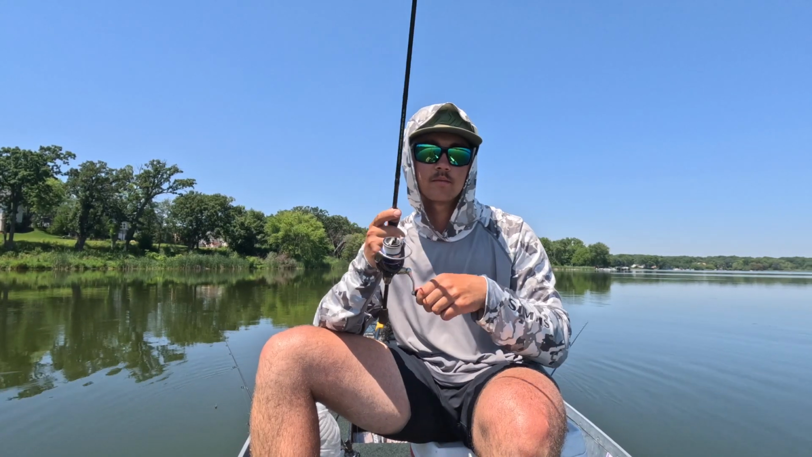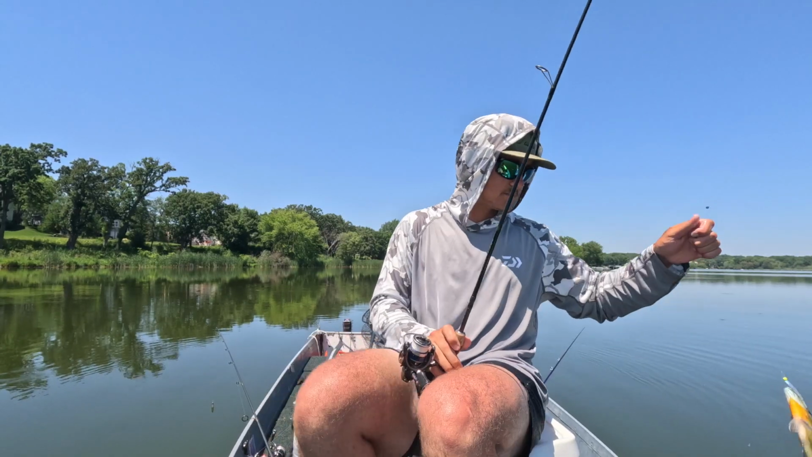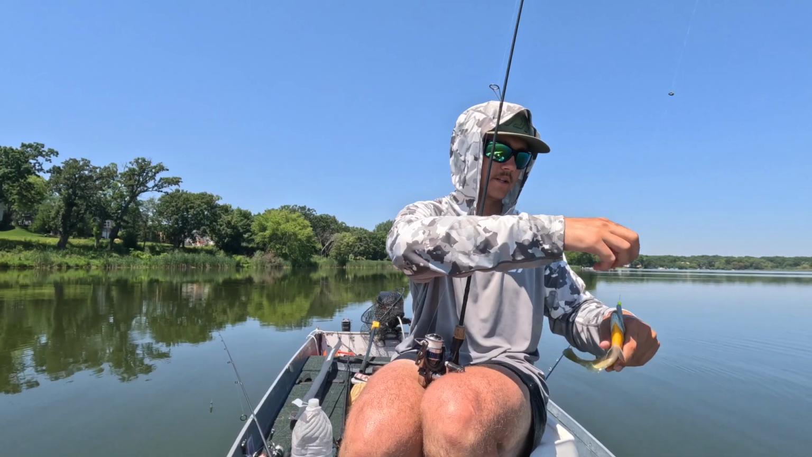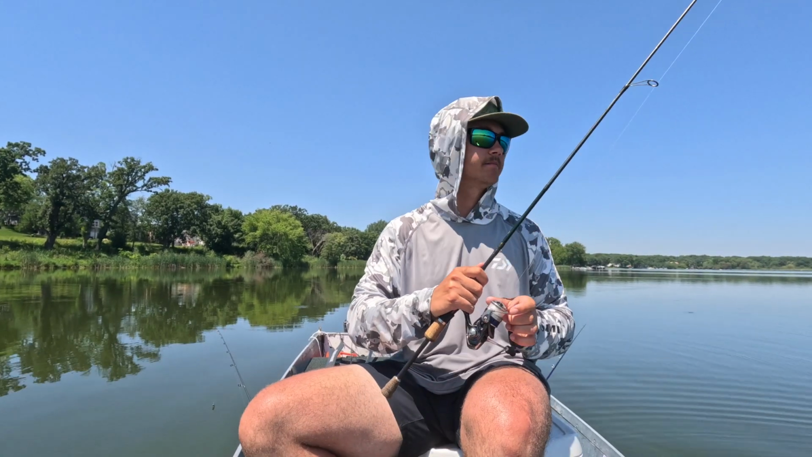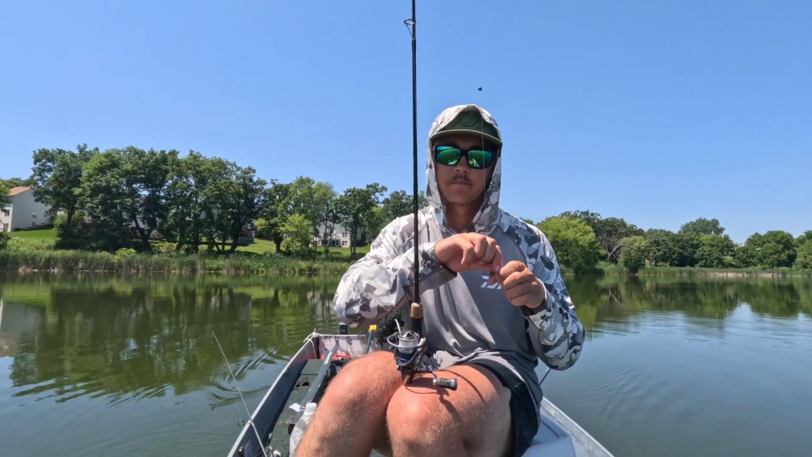It's one after another. That's a bluegill. You can just tell the way they're fighting. Beautiful. I lost my whole train of thought after I got stabbed. We're just going to keep fishing. Full of 7 to 9 inchers.